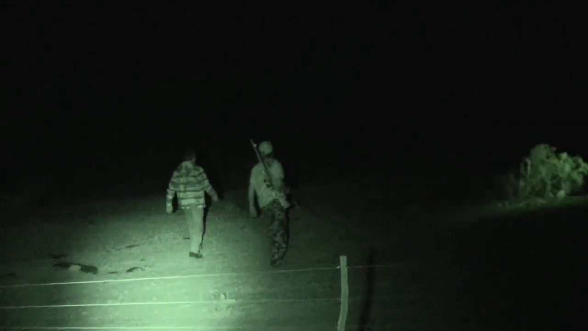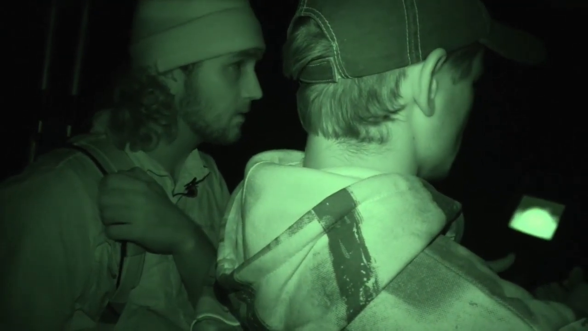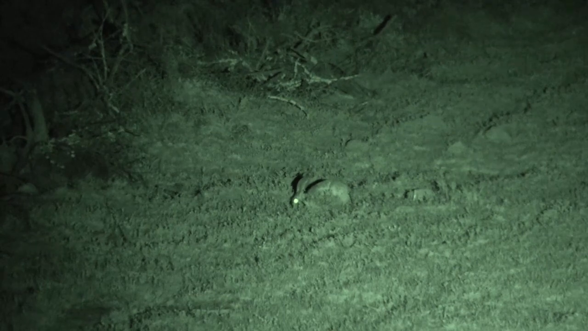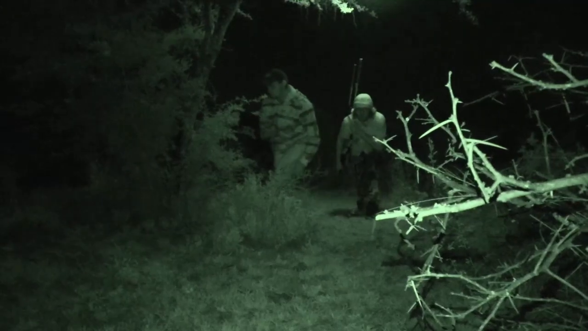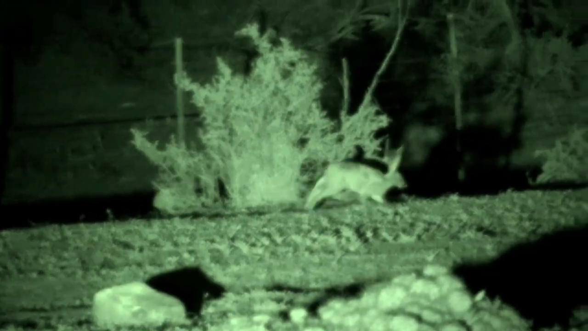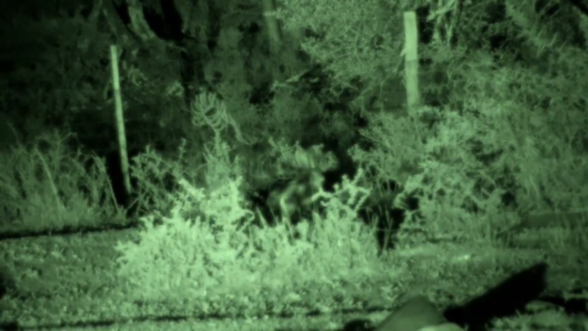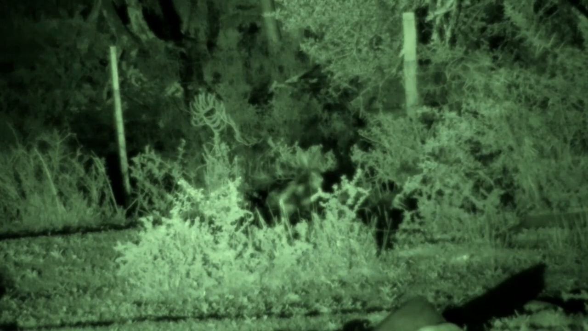To do a 2 dot hold over there. Yeah. We retrieve hare number 4 and then it's straight back to business. We keep on searching until we get another opportunity. A 5th scrub hare presents itself and we stalk within range. We set up for the shot, but he hears our movement and tries to make a break for it. The shot's a really long one at almost 70 meters, but I drop him in his tracks with a shot to the heart and lungs.